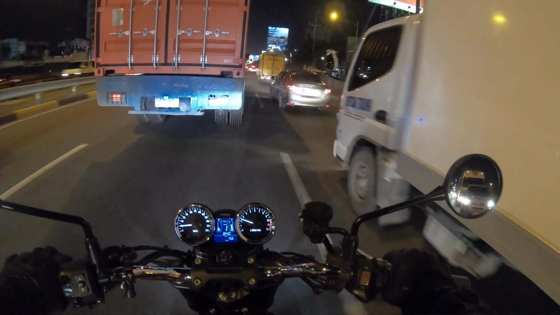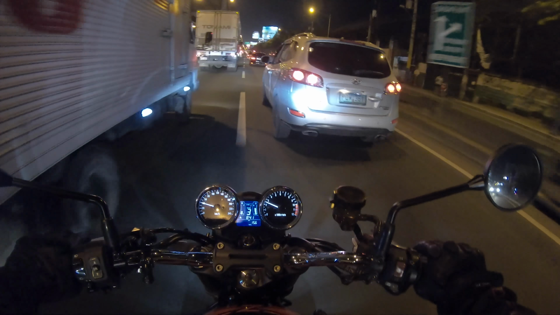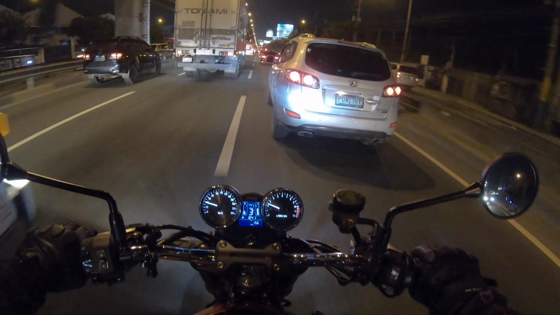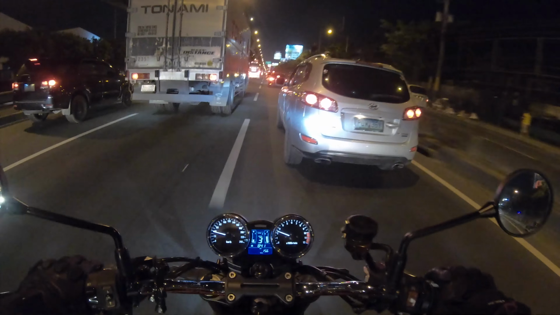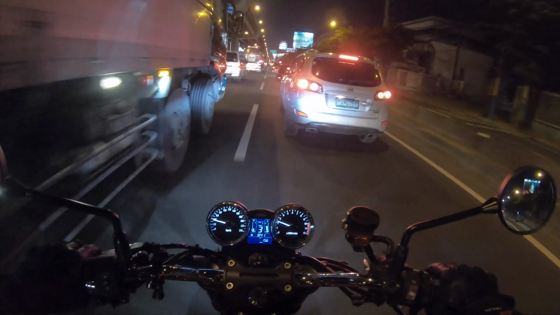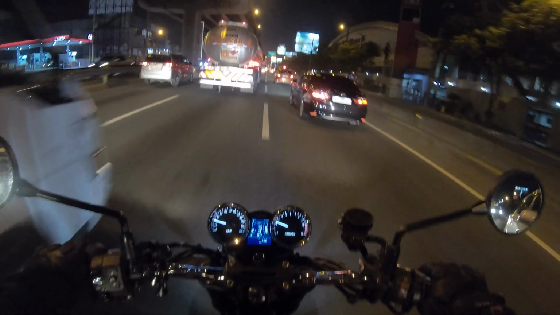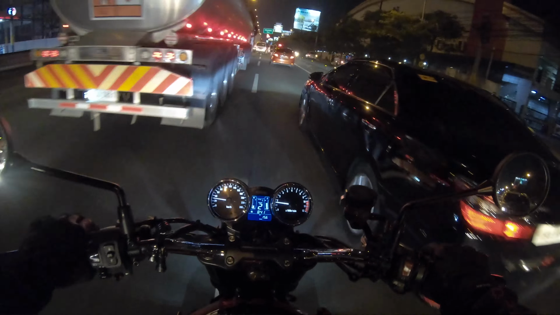And again, this is Sucat Toll Road. But yeah, filtering through this congealing traffic. Traffic here is almost a permanent feature on this part of SLEX.